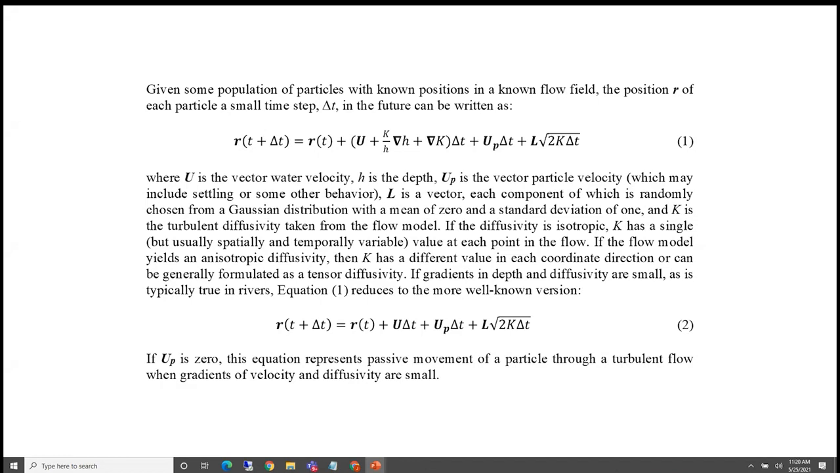I said this wouldn't be mathematical, but well, I lied. But the basic idea of particle tracking is very simple. If you have a passive tracer, you know its position, and you know the velocity of the flow, you can essentially project where that particle will be a little bit later. Now, in situations like groundwater where you don't have turbulence, particle tracking is super easy because it's purely advective.